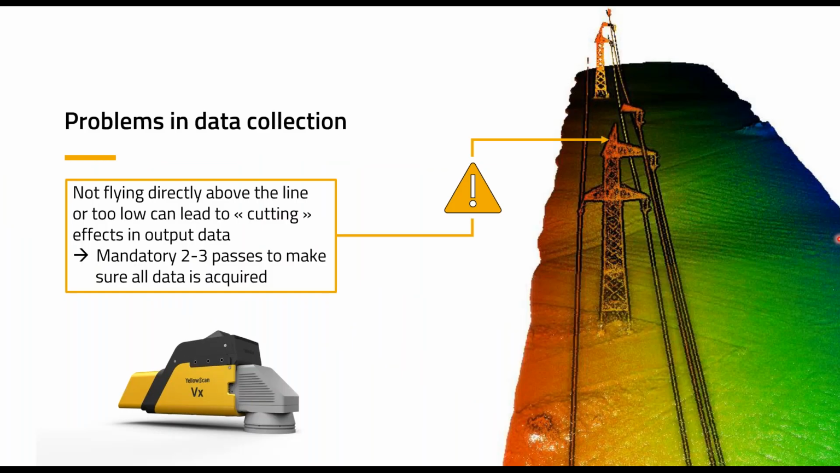I just want to mention that with the DL, because of that limited field of view, not flying directly above the line or too low can lead to cuts in your final data. So you will need multiple passes to make sure all the data is acquired.